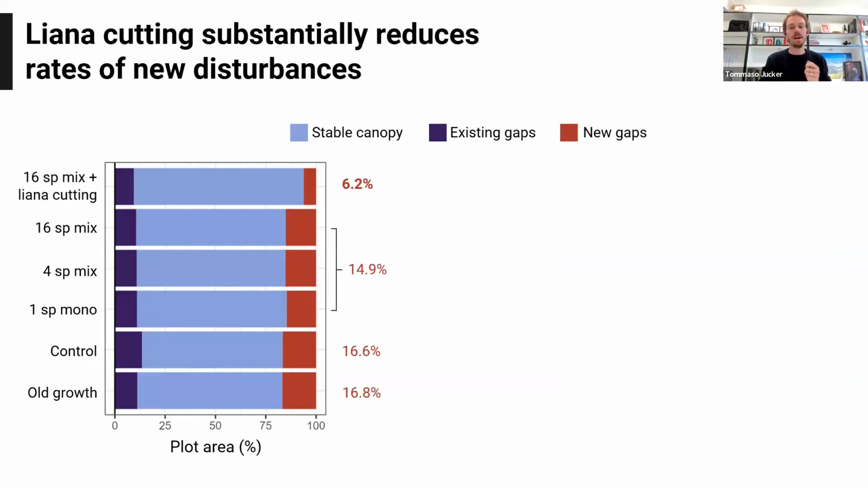So starting firstly with the formation of new gaps, the new disturbances, and thinking again about what's happening with the lianas. If you look at the top bar up here, this is the mixing, the planting with the liana cutting. And what you can see is that the rate of new gap formation is much, much smaller when we have the liana cutting. It's about a third actually of what we see in the controls. And it's also considerably lower than what we see when we look at the different tree planting. So liana cutting seems to have an effect on the disturbance rates, on the formation of new gaps, when we remove these lianas in these logged forests.